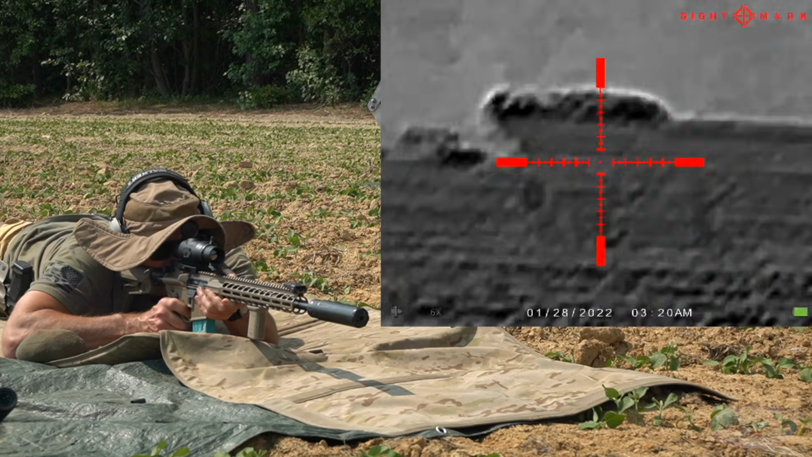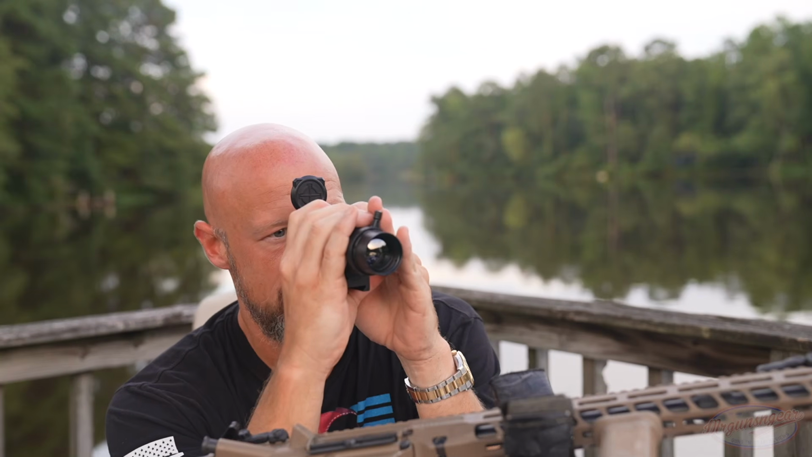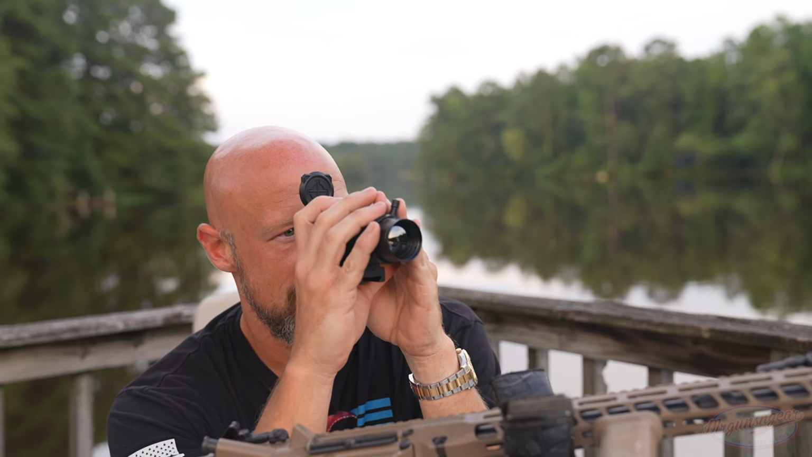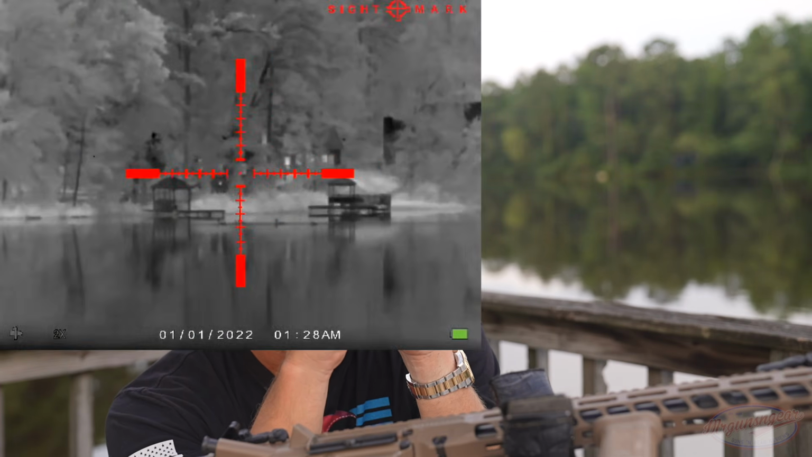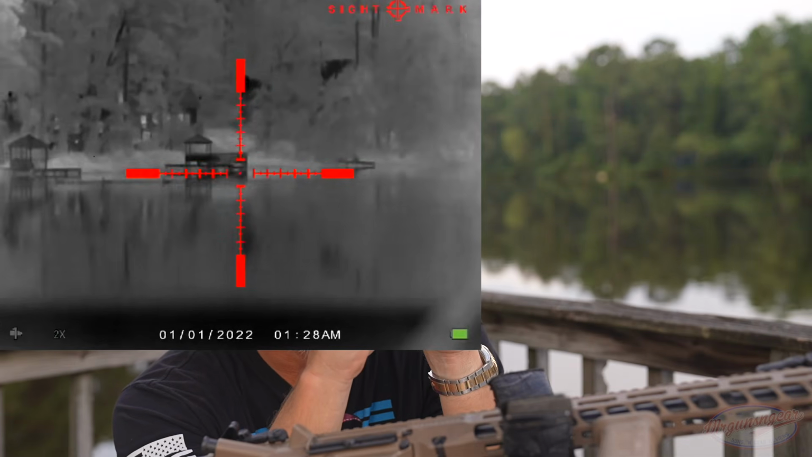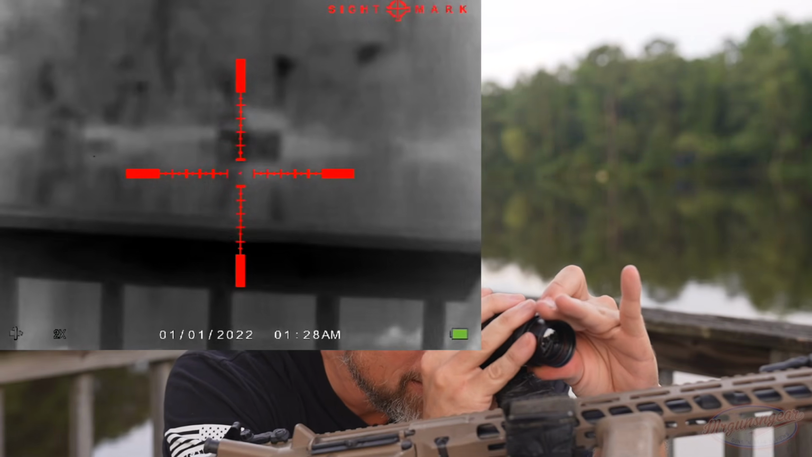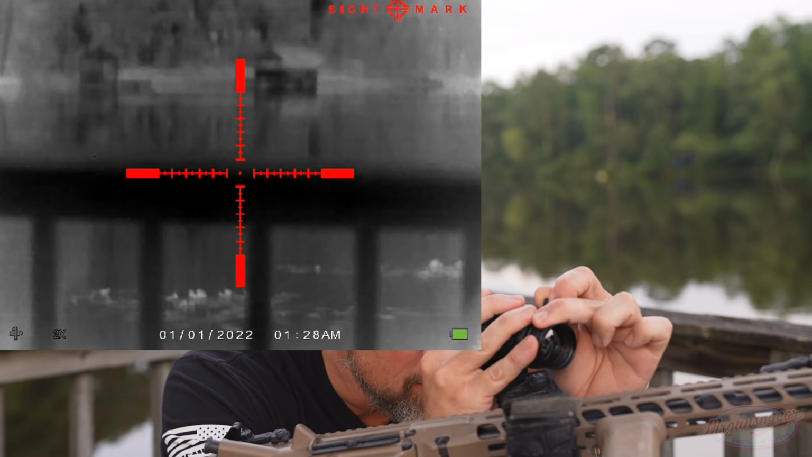Now let's actually go through what you're seeing when you're using the optic. To power it up, we're pressing and holding the power button. It flashes Sightmark there real quick, as you guys can see. And then I have it, I believe, right now set to white hot. And to actually record, basically we're going to press the right arrow button and it will start recording. Now I can't hold it all that steady like this, so I'm going to get down and keep it a little bit more steady. I'm going to work through, again, the focus, as you guys can see here, going in and out of focus right about...